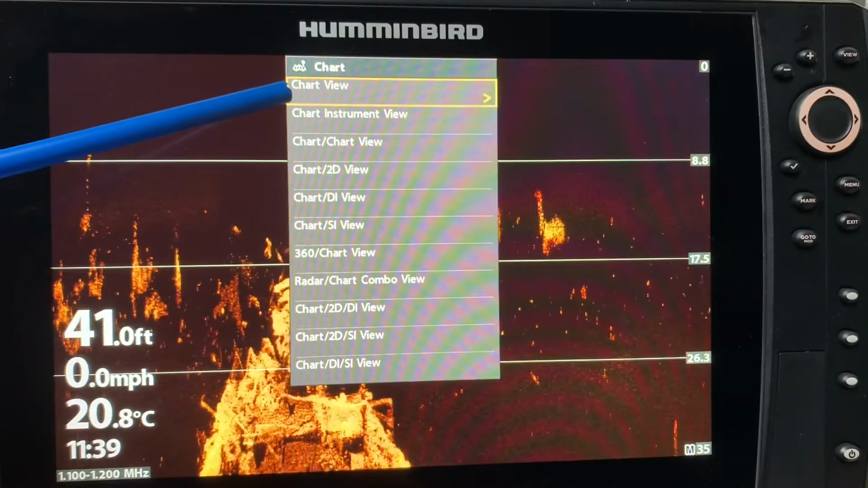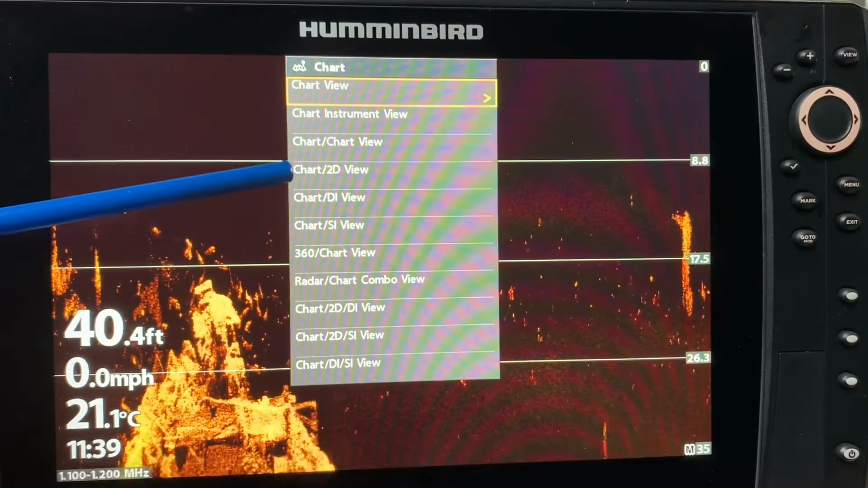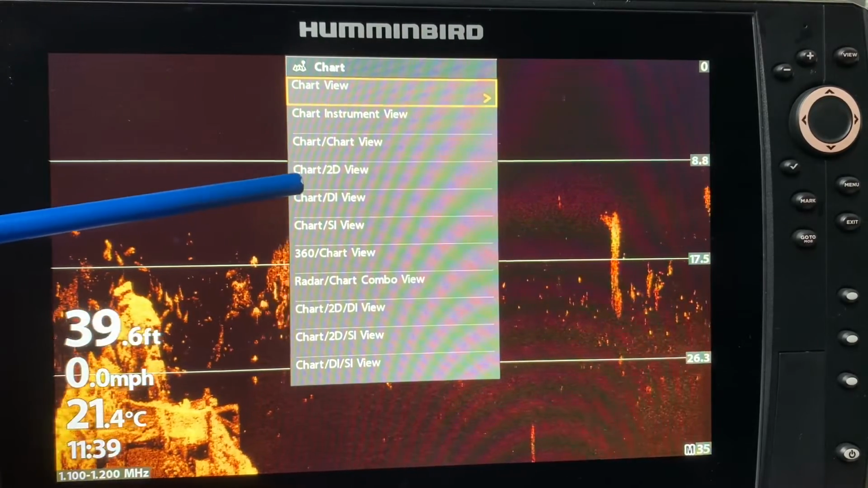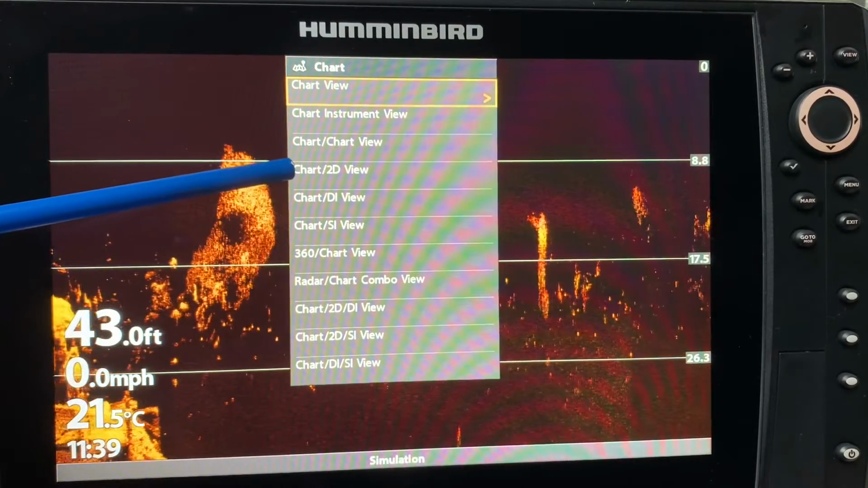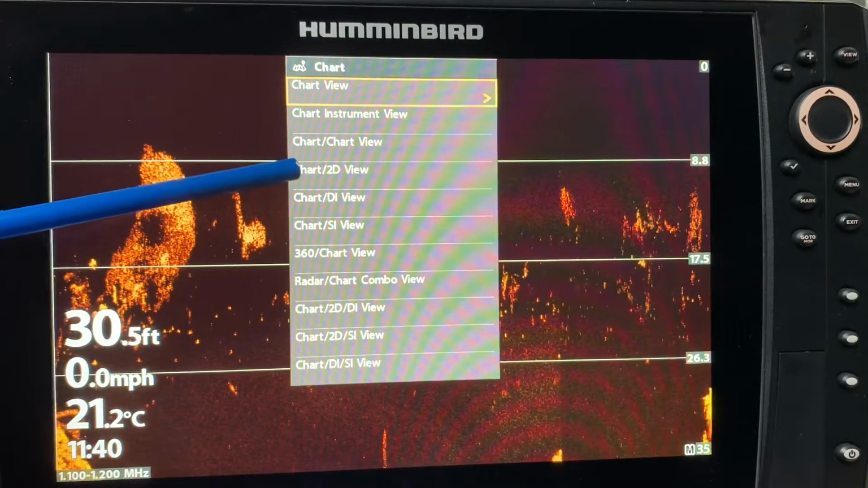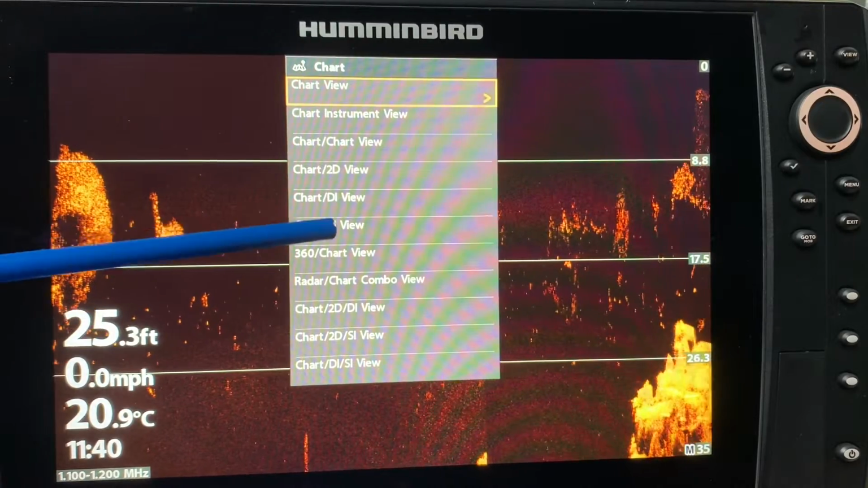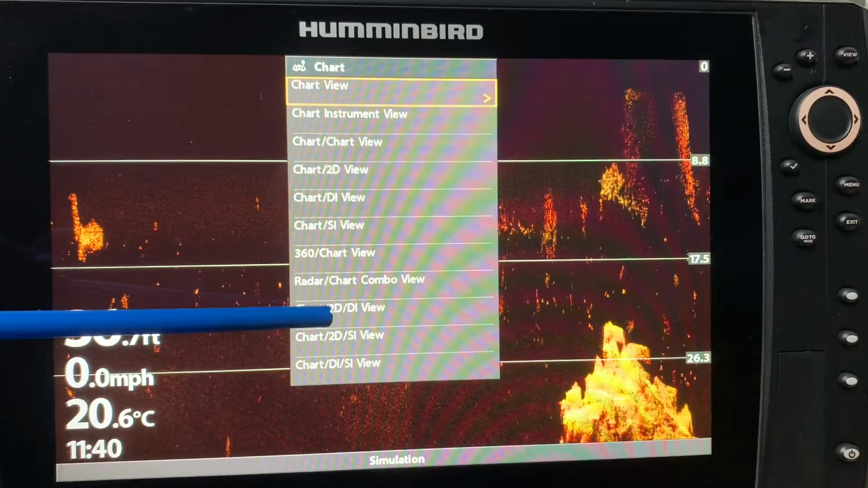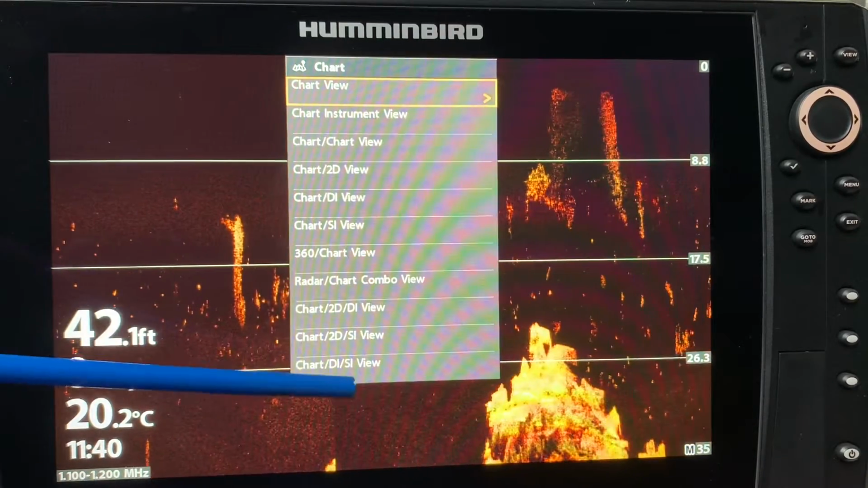So now I could look at chart view, chart instrument view, chart 2D. If I want to combine my sonar and a mapping option, then I must come to this chart selection feature in order to do that. So I can select chart 2D, chart down imaging, chart side imaging, 360 chart view, radar chart, chart 2D DI, chart 2D SI view, chart DI SI view.